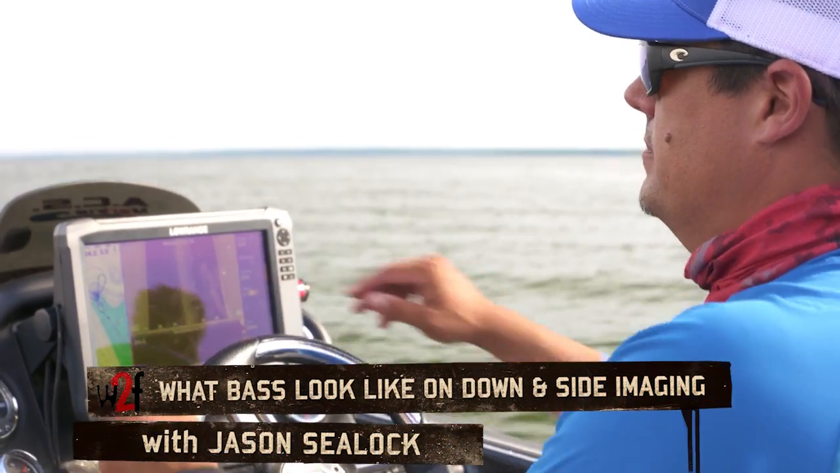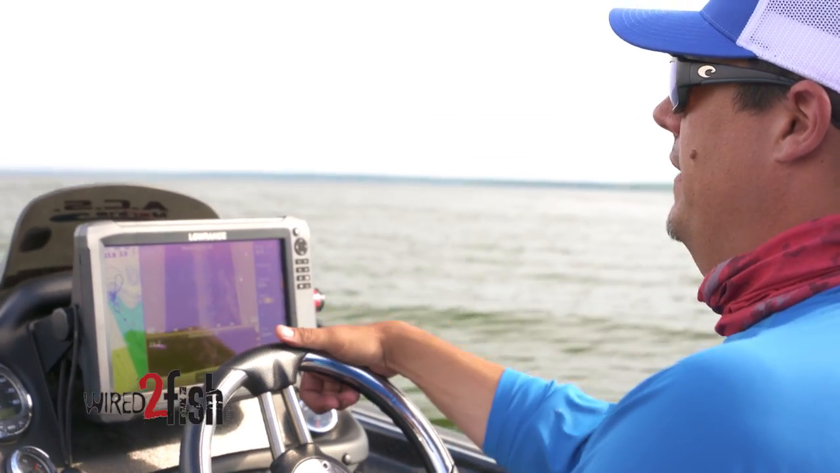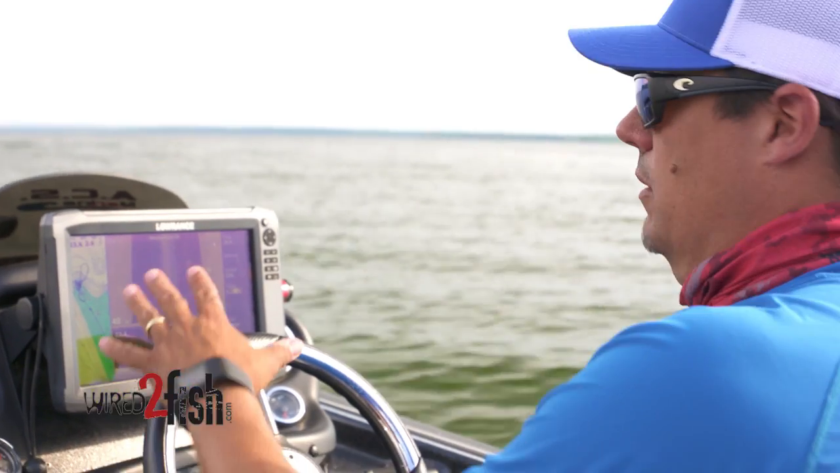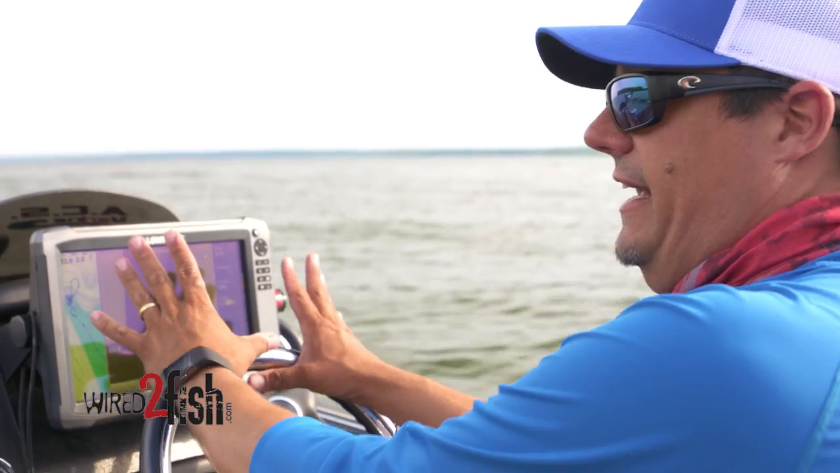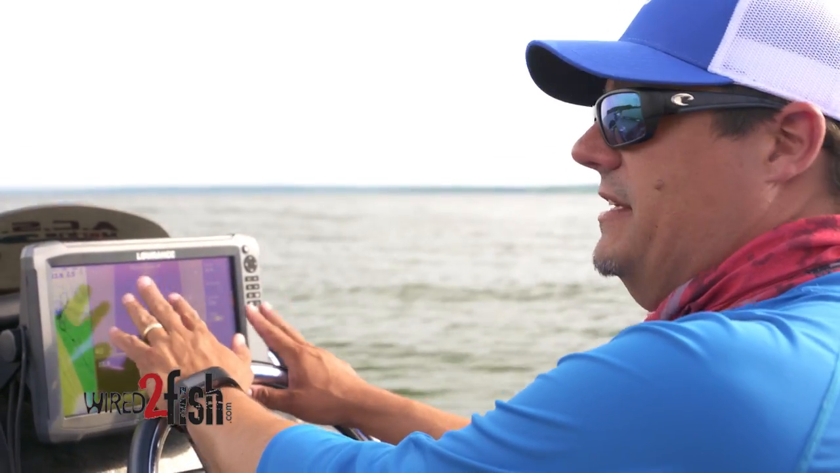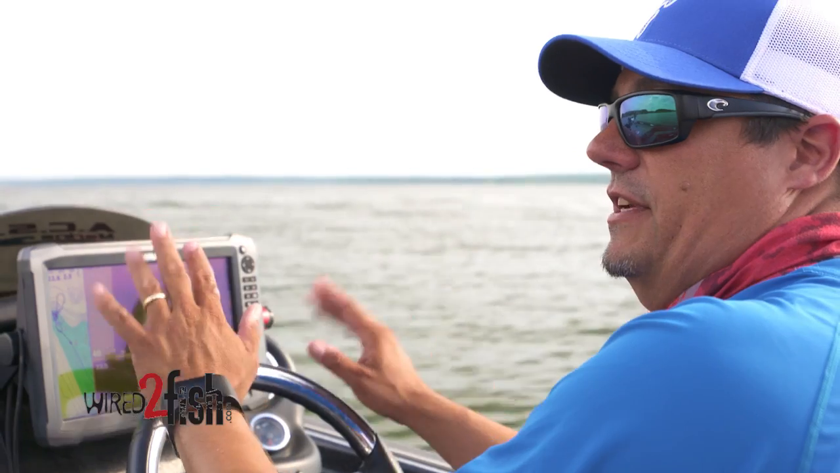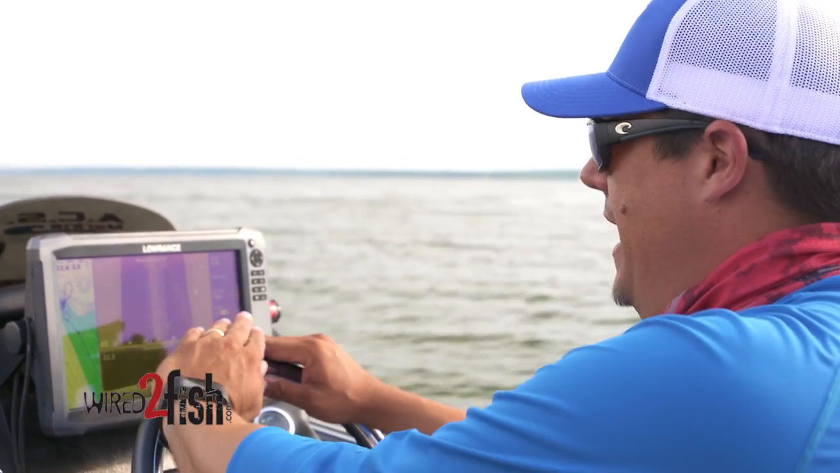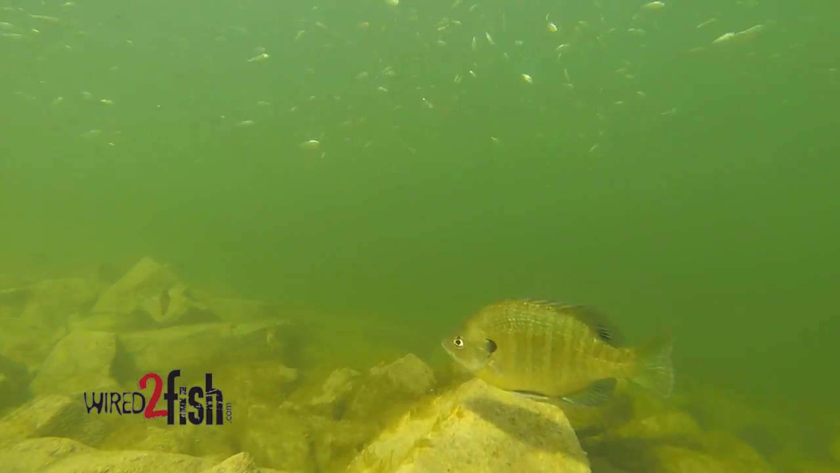So a lot of people look at their graph and they see these marks down here, and they're like, man, I found an awesome school of bass. Well, no, you found fish on a place, but this lake is a lake on the TVA system. These fish are accustomed to being offshore. When I say fish, I'm talking about every fish in here. Drum school up offshore, Asian carp school up offshore, catfish school up offshore. The bluegill will in the summer.